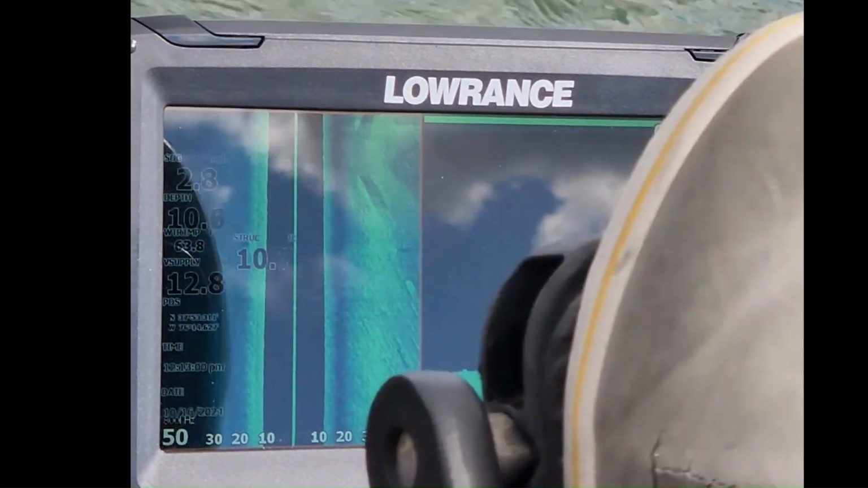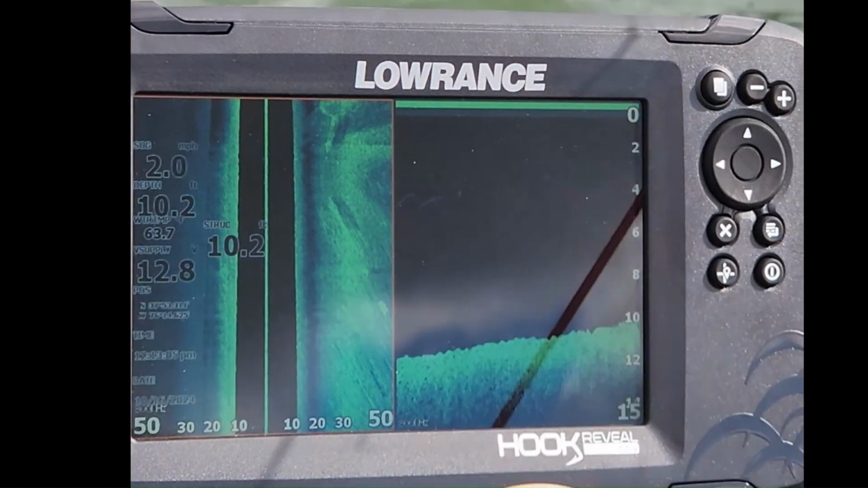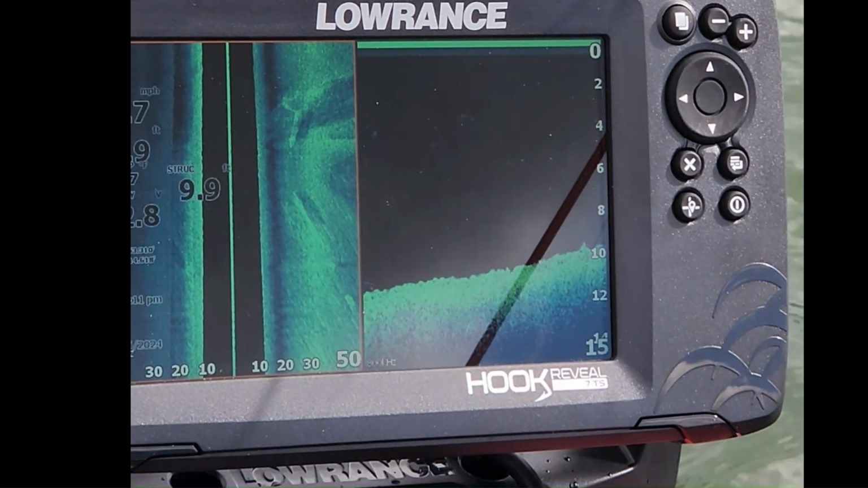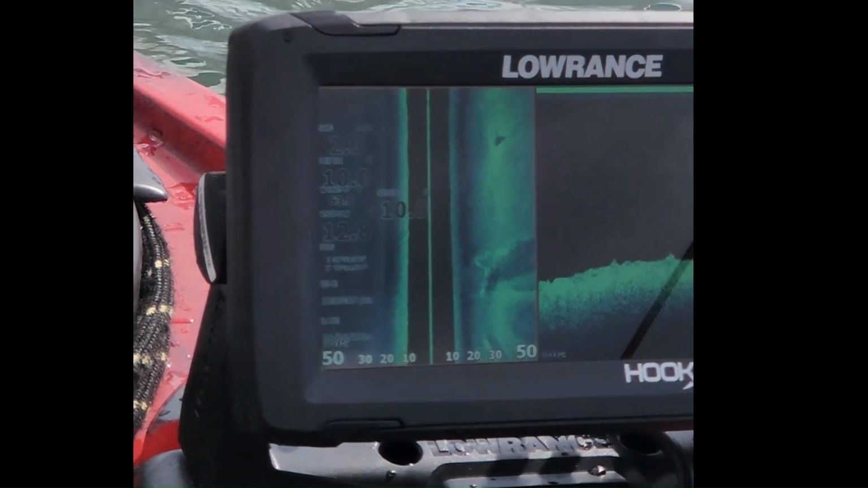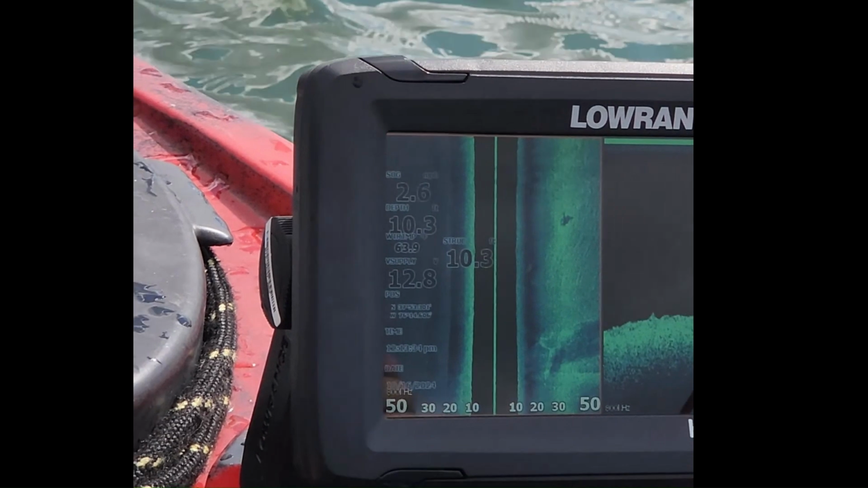All sorts of structures on the ground. Those look like trees. You can also see sand versus mud if you get really good at reading it. I haven't quite figured it all out yet. I've only had this system about 5 months. There's something sticking out. Could be a tree sticking out. Got a shadow on it, so it's definitely dimensional. It could also be a crab pot.